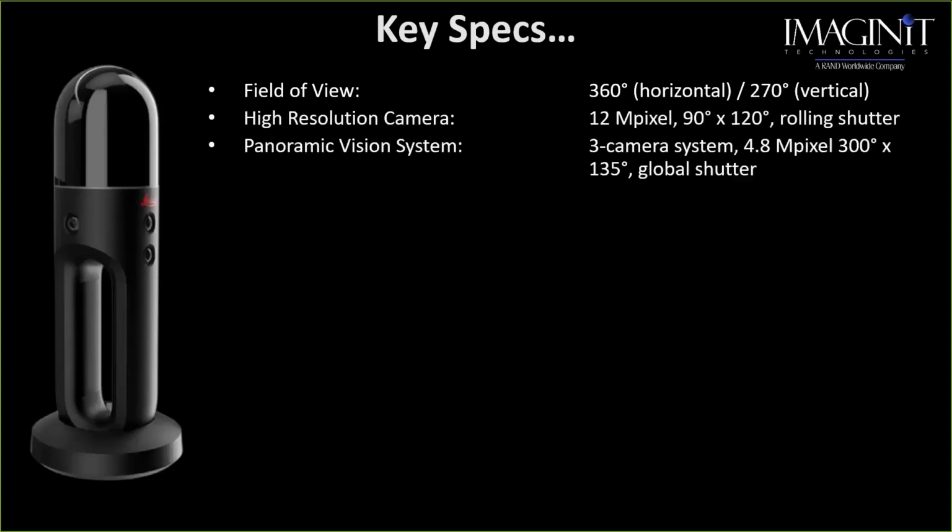Panoramic vision, which, again, is going to assist in the SLAM technology. It has the 3-camera system. Those are 4.8 megapixel, and those are also rolling shutter, but you'll notice that those are only 300 by 135 degree rotations. More importantly, relative accuracy is between 1/4 inch and 9/16. That's a pretty good separation between those. But again, what you have to remember is this is significantly different than traditional stationary lidar.